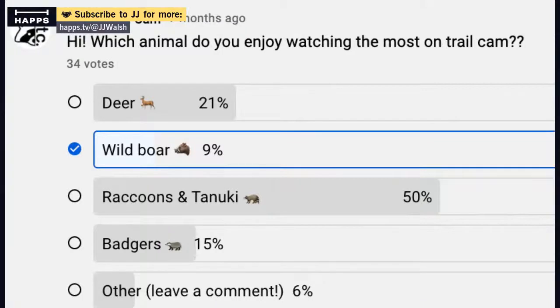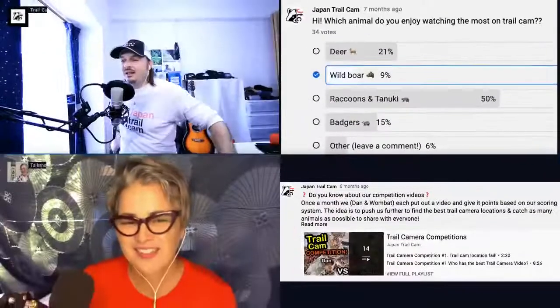I love watching the wild boar. They have so much character. Yeah, so much character. But the number one answer is the raccoons and the tanuki. That was interesting. Yeah, the tanuki are great.